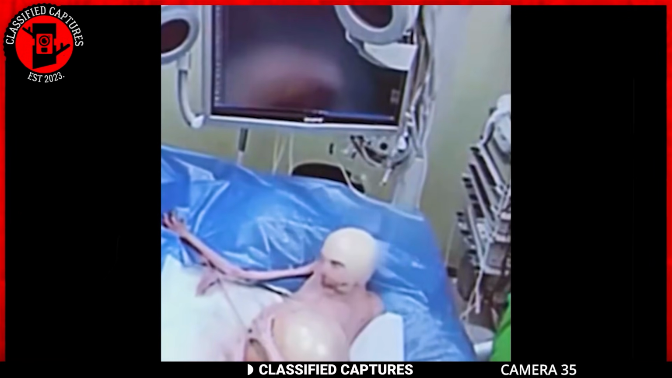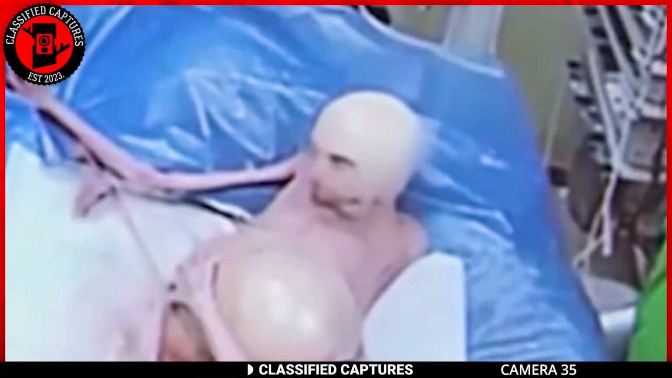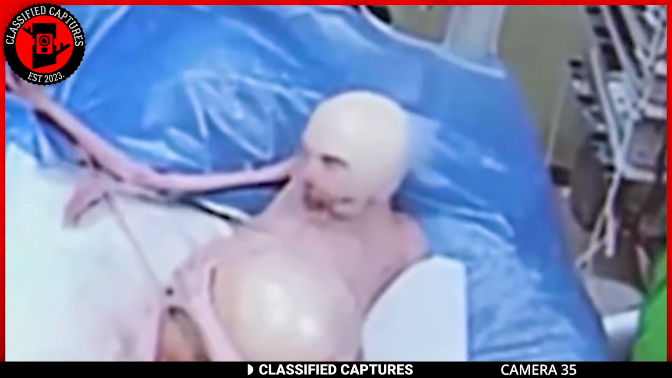On the bed, you can see a strange, hairless creature lying down. It looks humanoid, with the odd feature being its arms, which are very skinny, too skinny to be anything human. The strange-looking creature has a bald head and a flat chest with a huge belly. Now, as the video is zoomed in on its face, you can make out the mouth looks as though it's been bitten off. The rest of its face, however, remains intact.